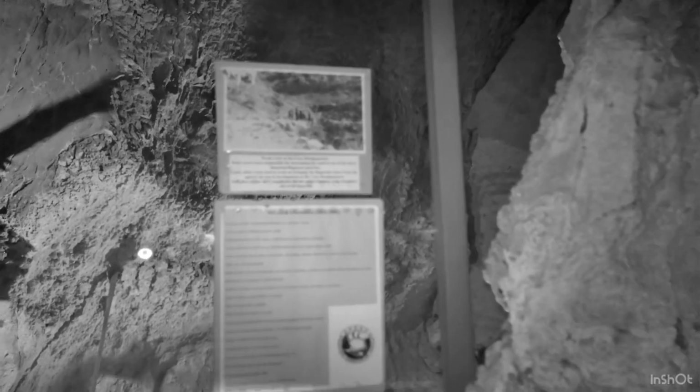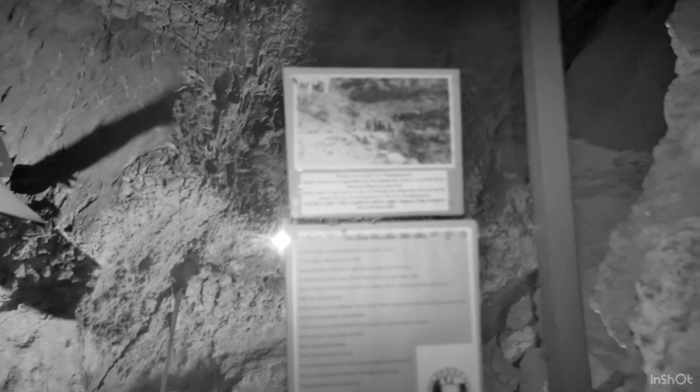Okay. On the left over here, you guys are going to see the CCC display case as well. It shows some of the tools that they used to build all these walkways and stairs that we're walking on, like a pickaxe, a shovel, a wheelbarrow. Generally not too interesting, but worth a look as you pass by for sure.